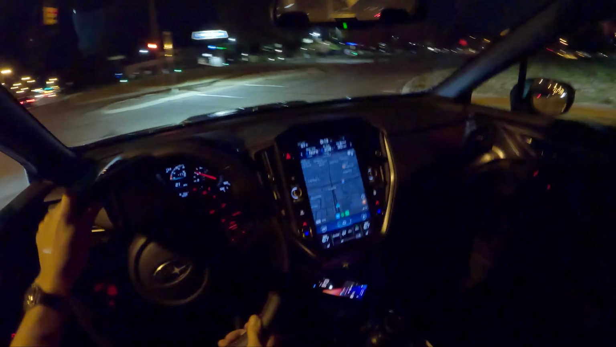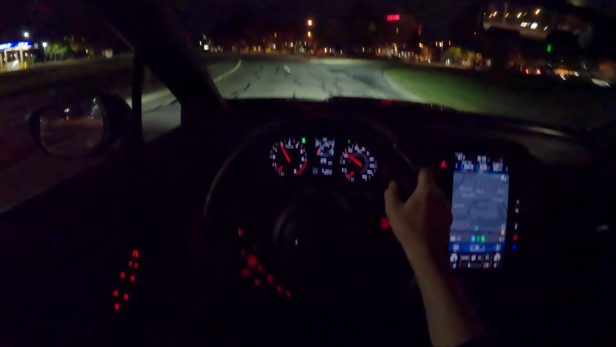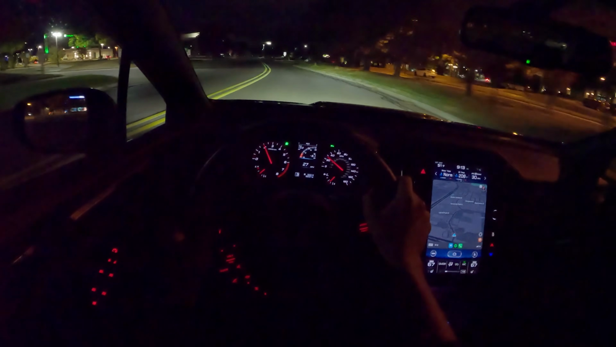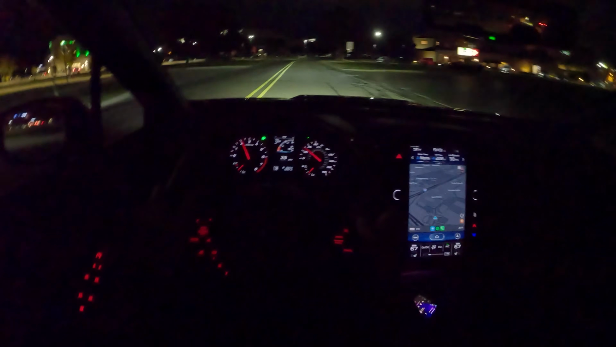It's quick too. In the real world, this WRX hustles. It's fun. Give you guys a little bit more of a look at the headlights here.